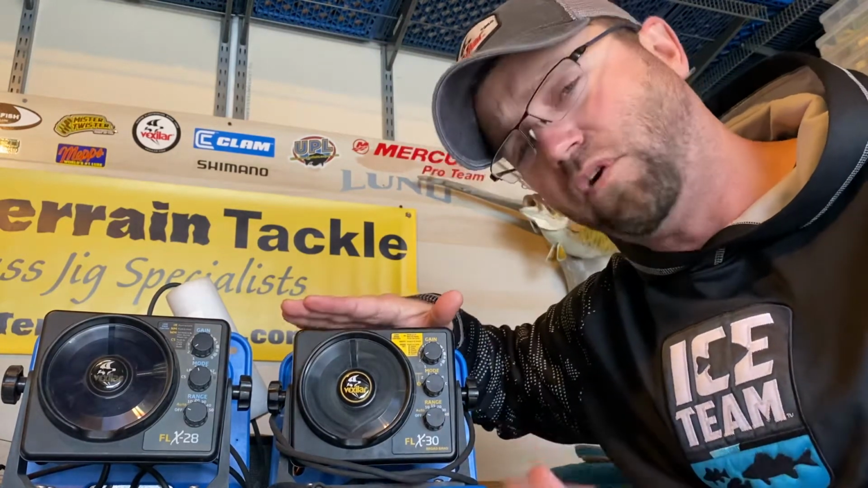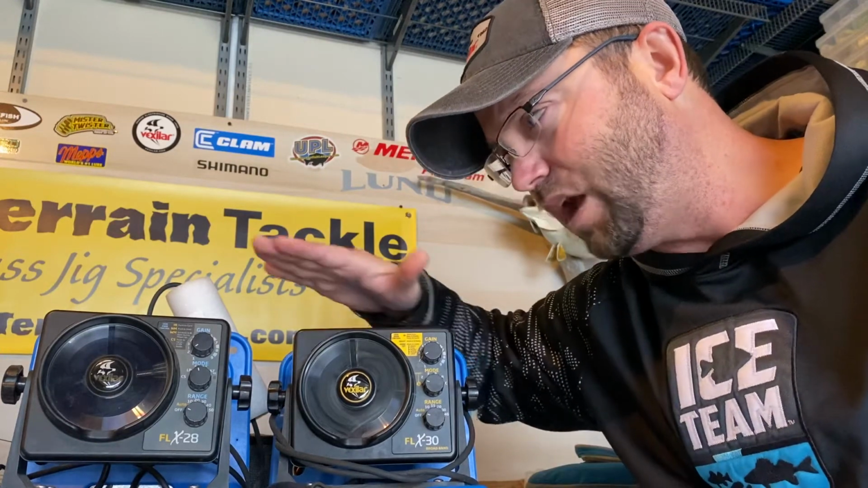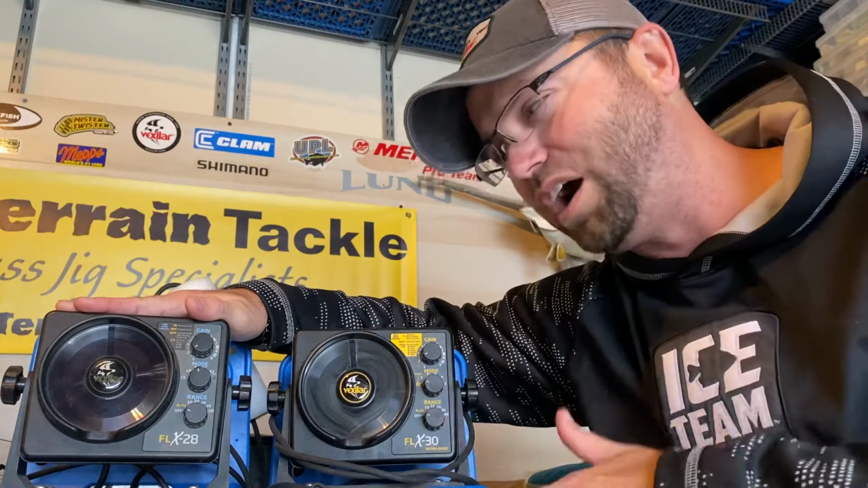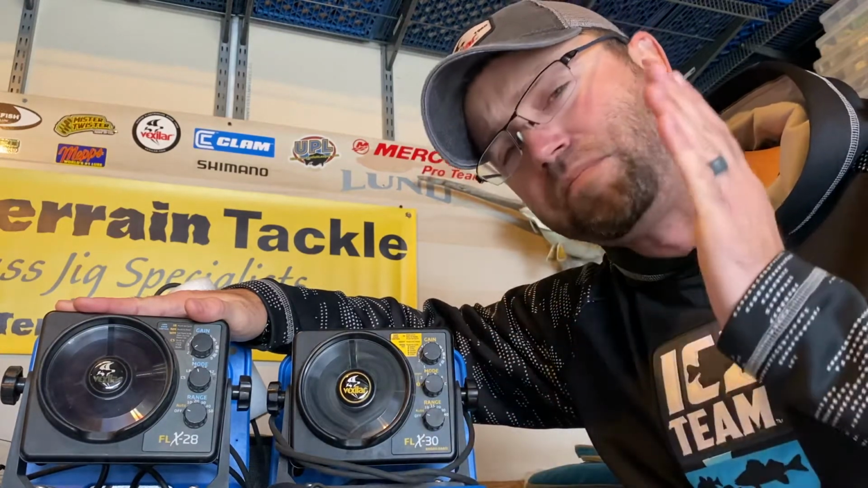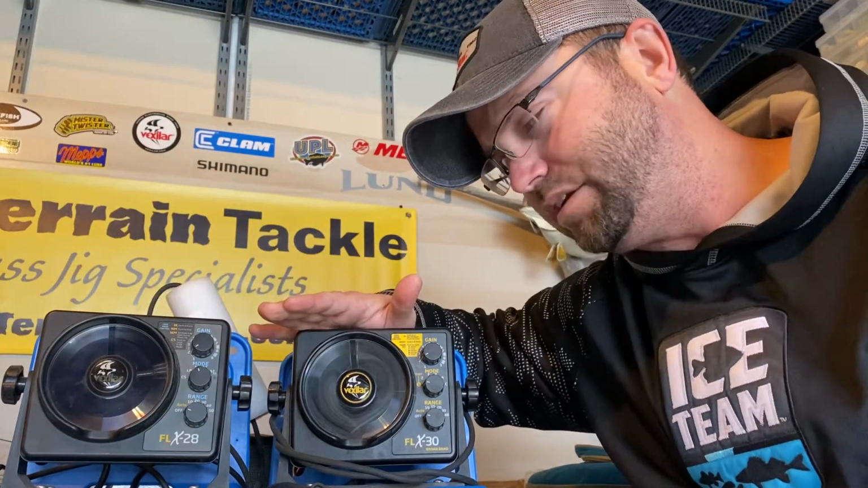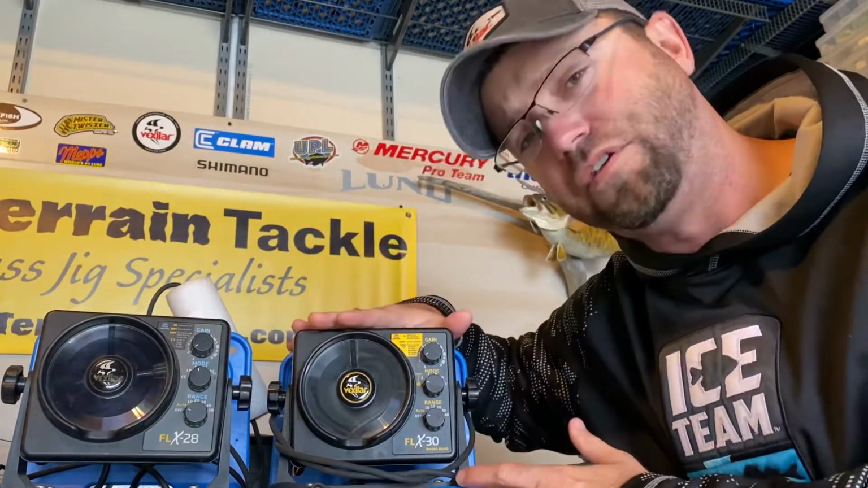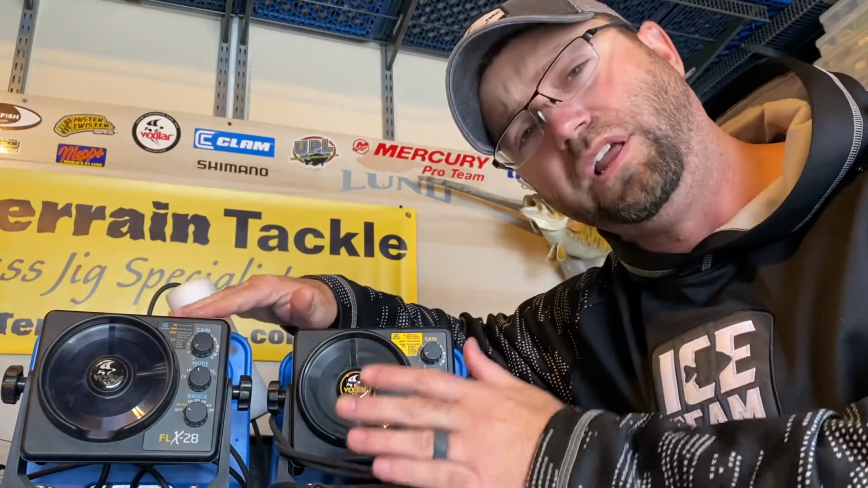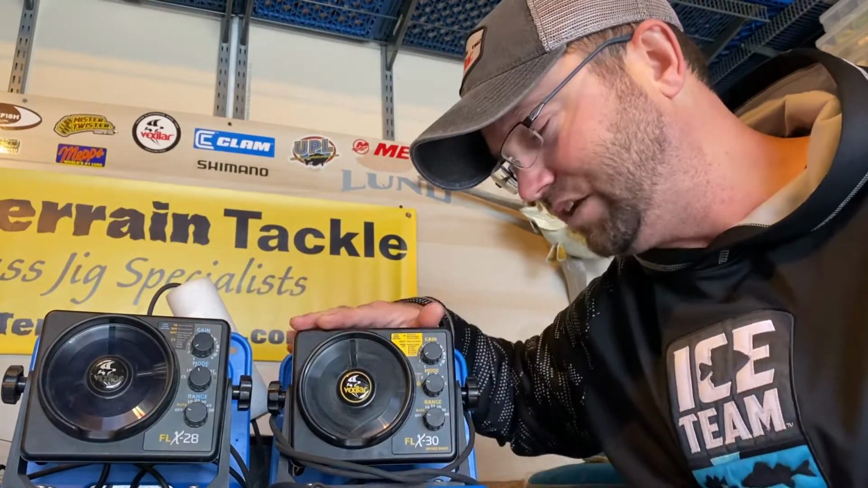So before I jump into the meat and potatoes of this thing, I want you to know that if you bought a 28 last year, don't worry. This unit's rock solid. It's awesome. You can catch piles of fish with this 28. It is a phenomenal product. So I'm not trying to tell you you have to jump to the 30 because you made a bad decision. I will be fishing the 28 quite regularly this winter again, alongside the 30.